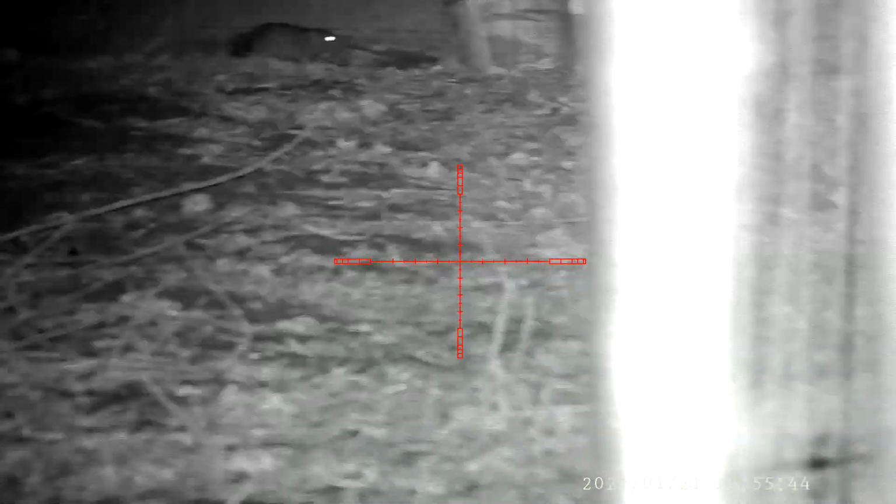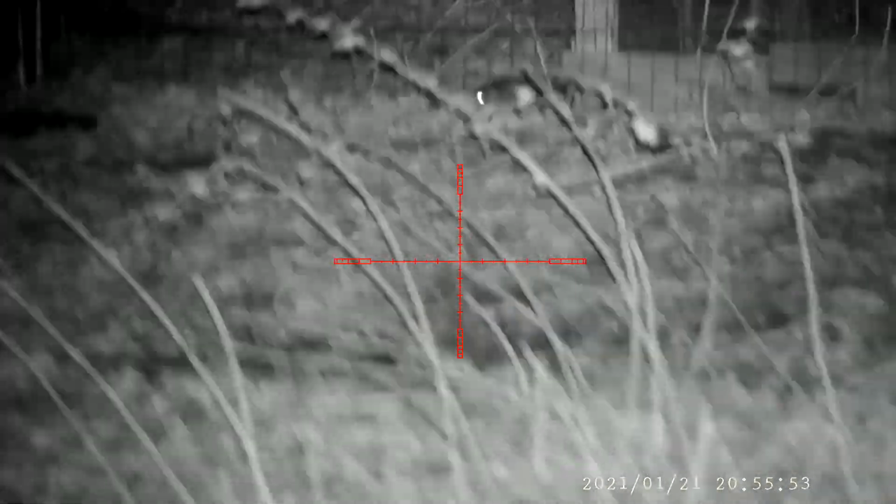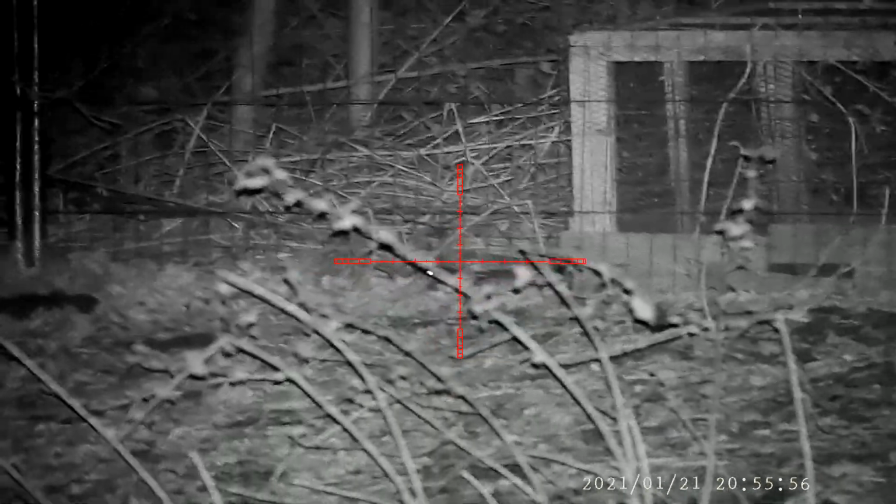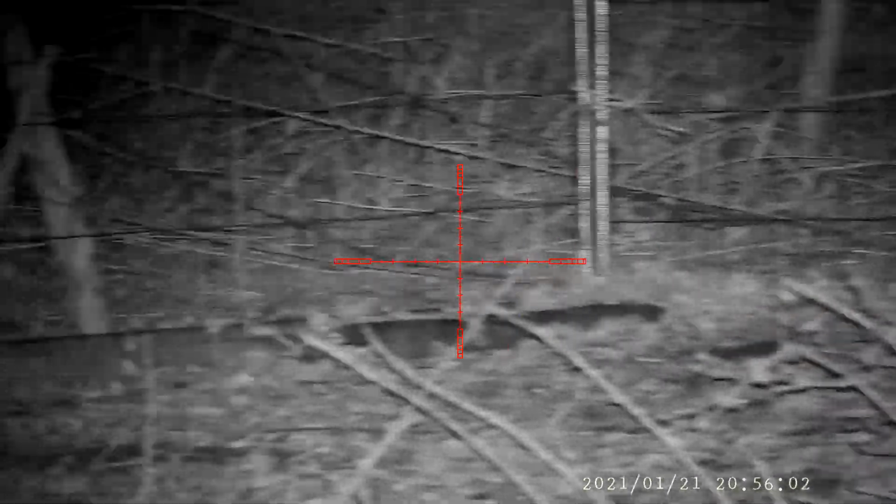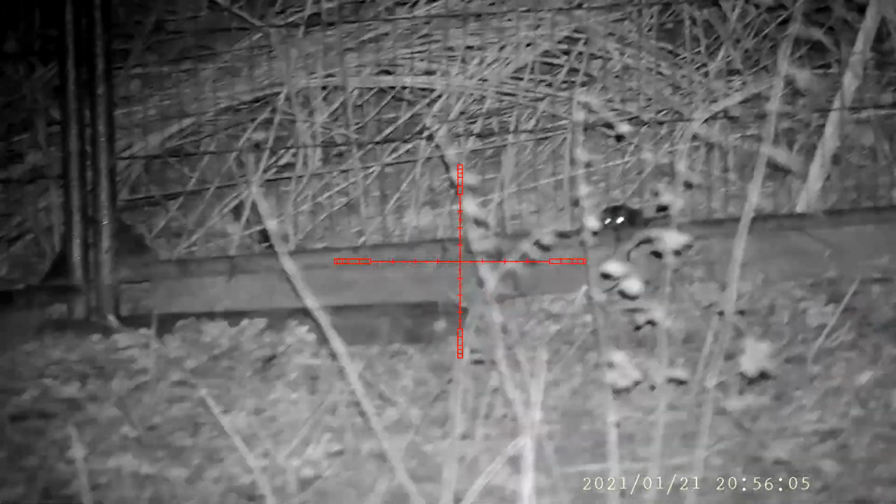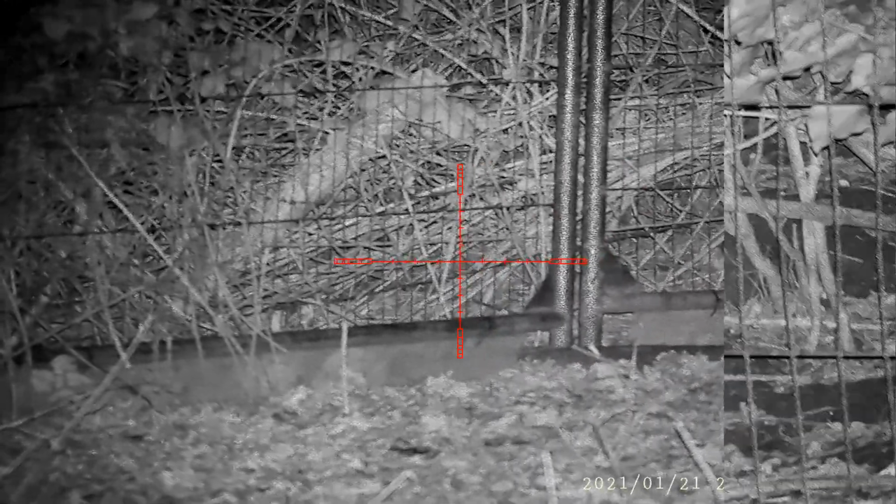Good solid shot on the first rat there, but I was very surprised when the second one dashed back in, but unfortunately I pulled the shot and missed it over the top. Must have been that rat's lucky night. That stalk deflected the pellet. Heard the pellet clip the fence on that one, so unfortunately another miss.